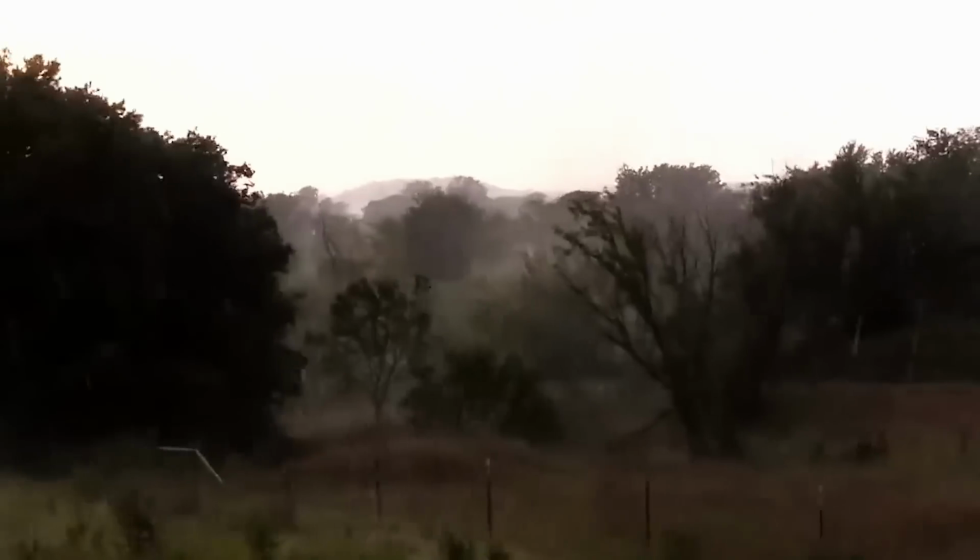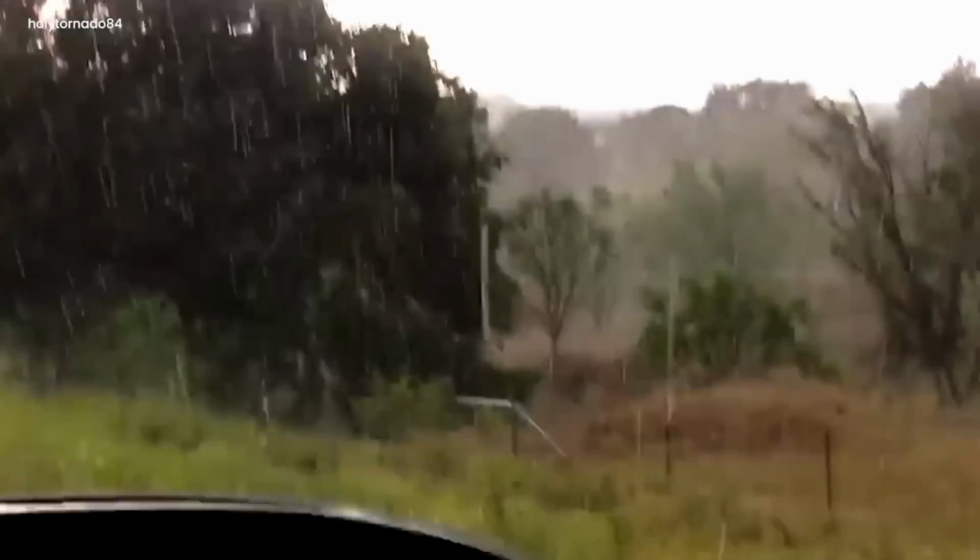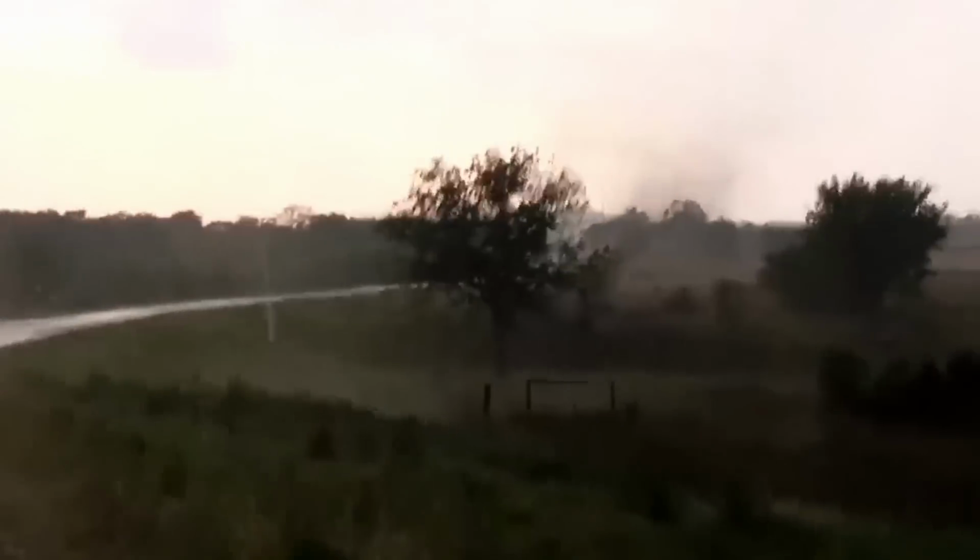Wild tornado. Yeah, it is. Keep going, keep going, keep going. We're gonna get it. Get on the other side of that tree.